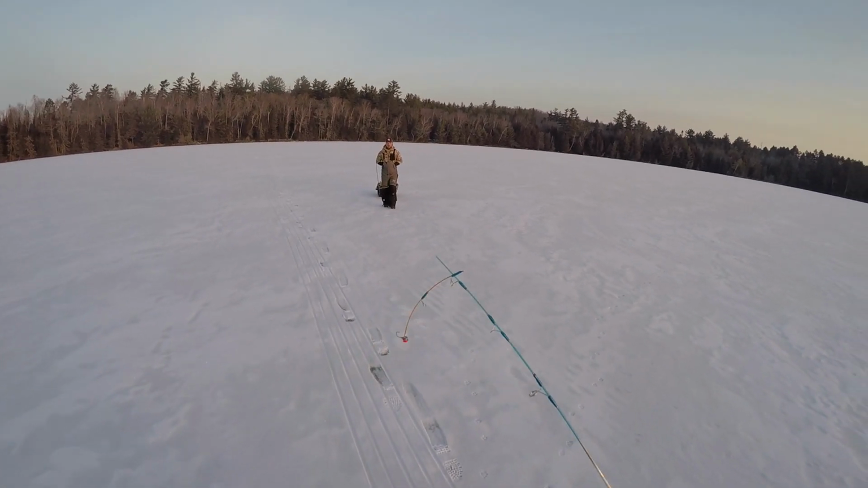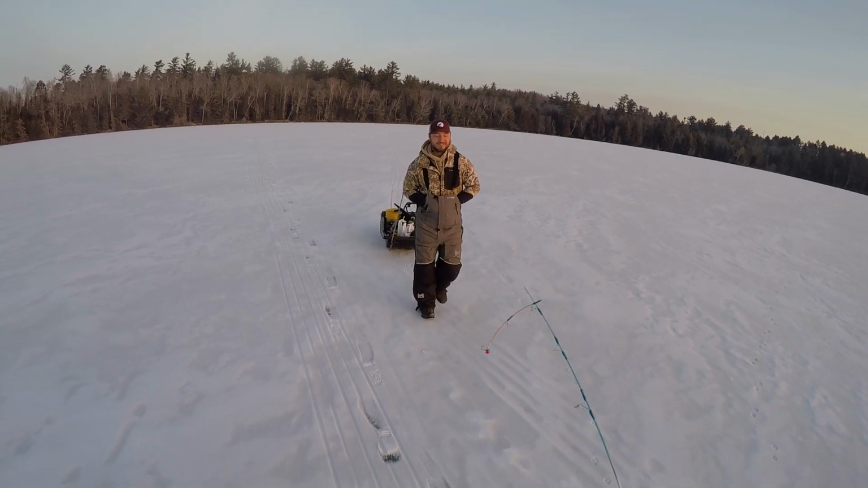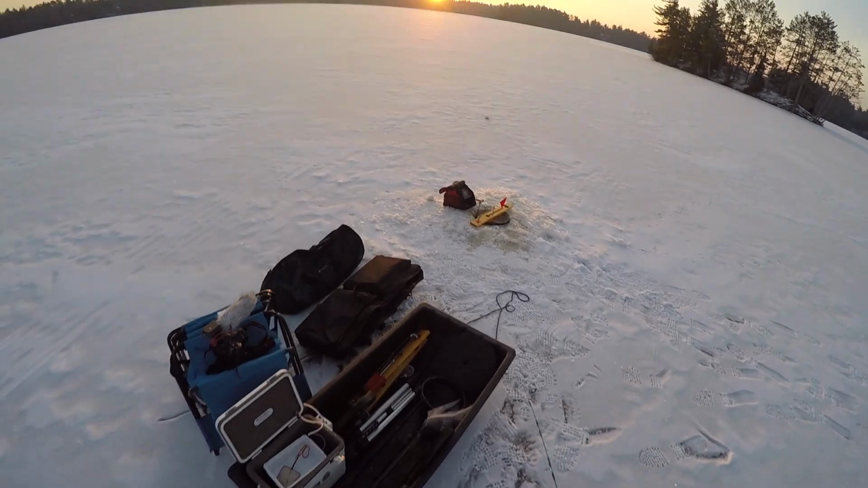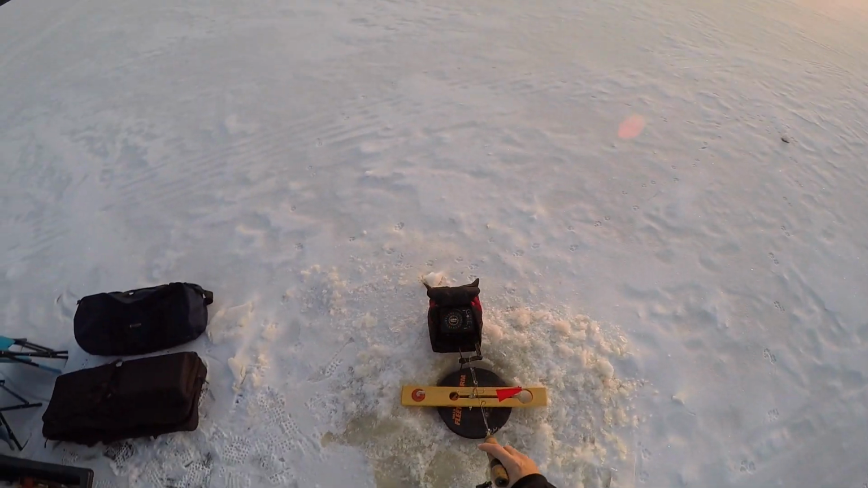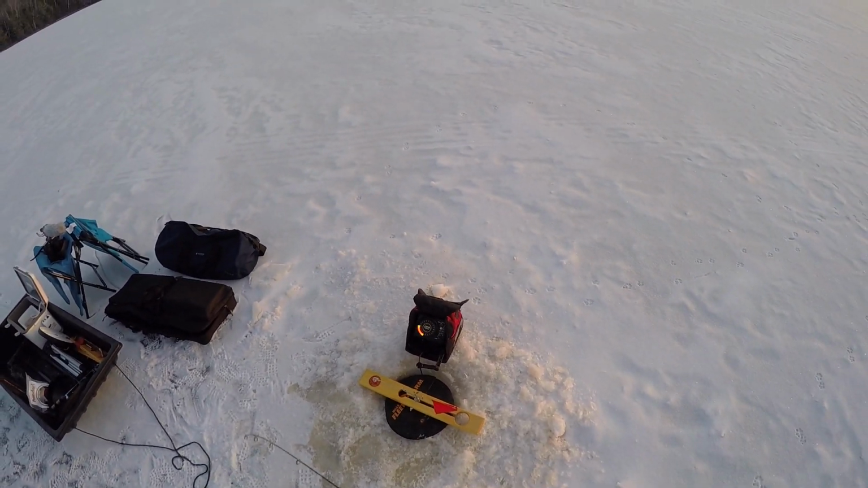Look at this. That rod didn't last long. Do you have my other one with you? Yeah, I thought so. Dude, there's perch down here like crazy. I think I'm going to jig for them. I keep seeing them. Look at them. See right there? I might try to jig for them a little bit.